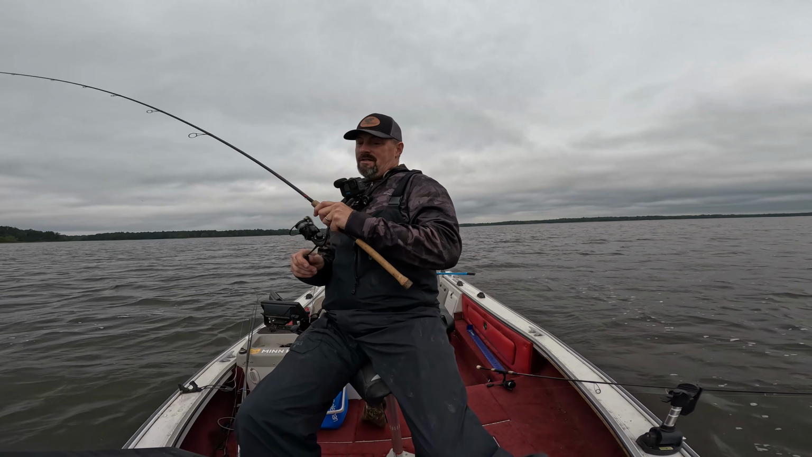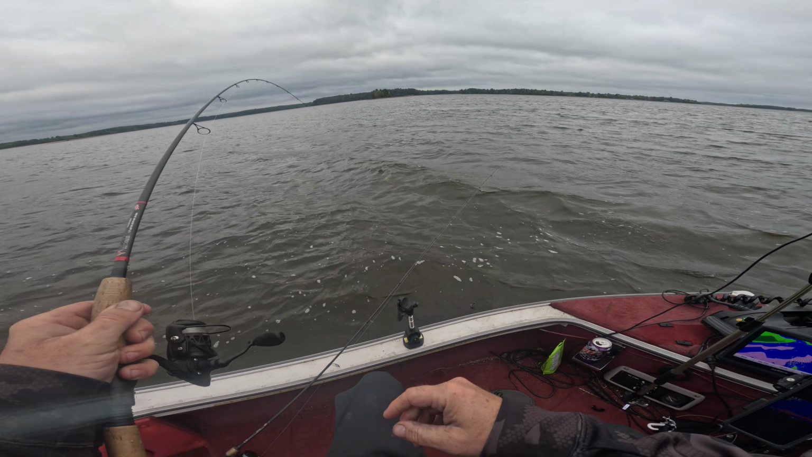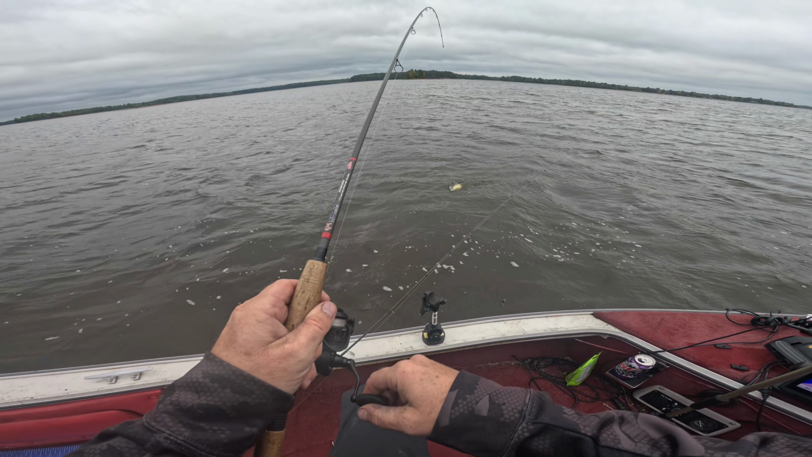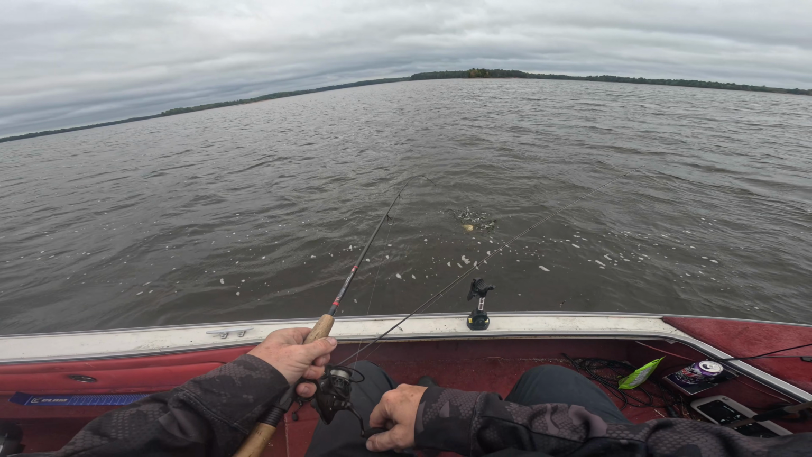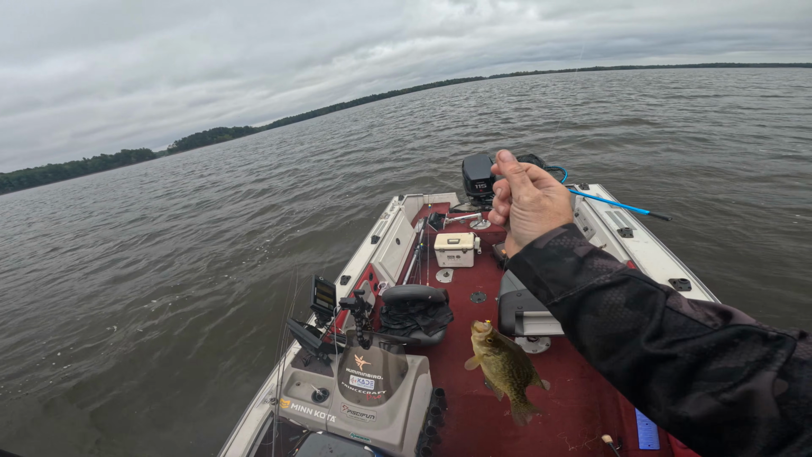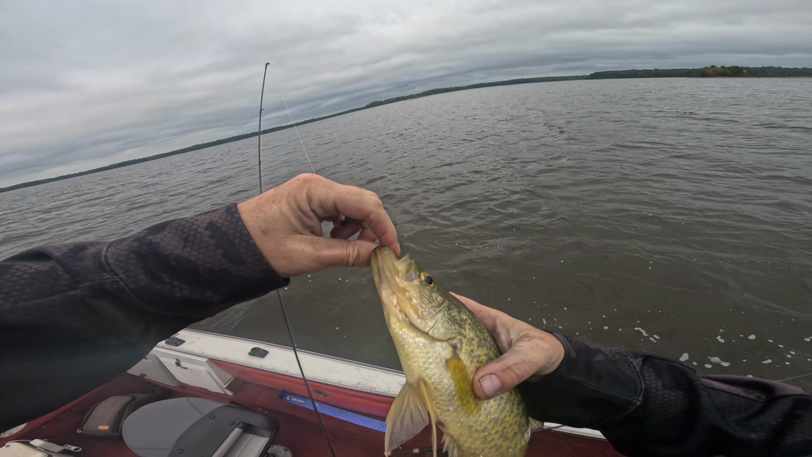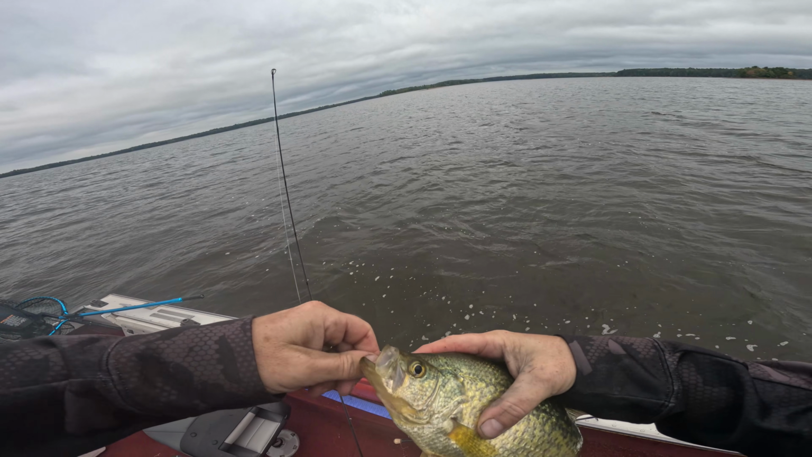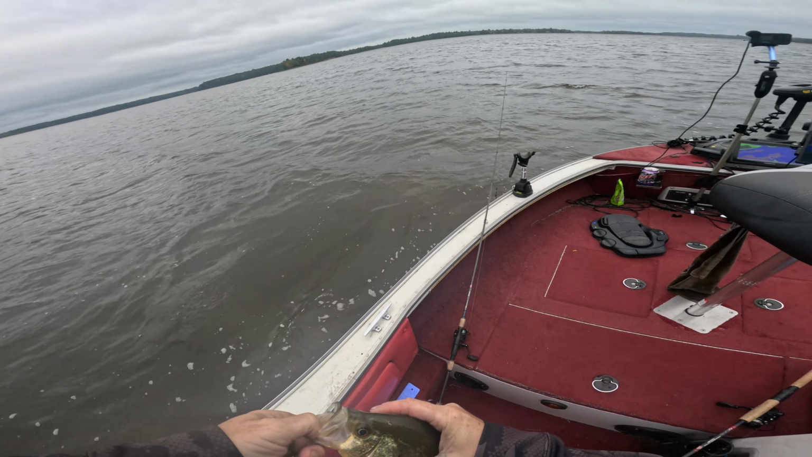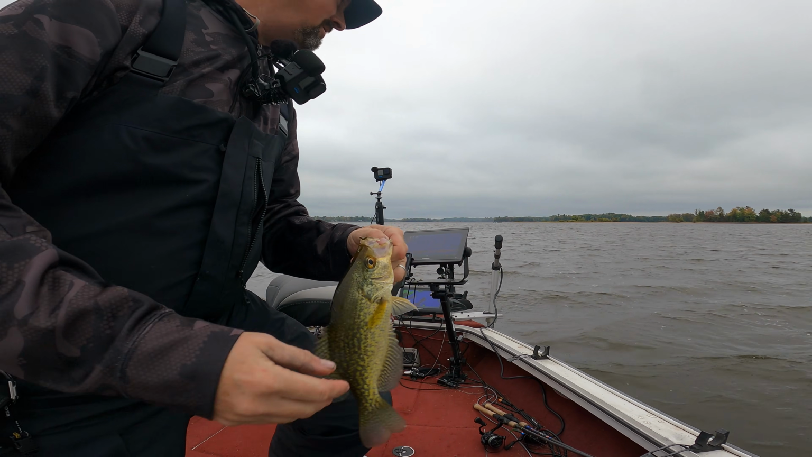And there's another one on cue. Oh, this is a crazy one. I'm like, this is a bass or something. No, it's just a really nice crappie. Unbelievable. Should probably be netting these fish, but it's a solid meaty fish there, man. They're putting the feed bag on for fall. Have a look there. Solid fish.